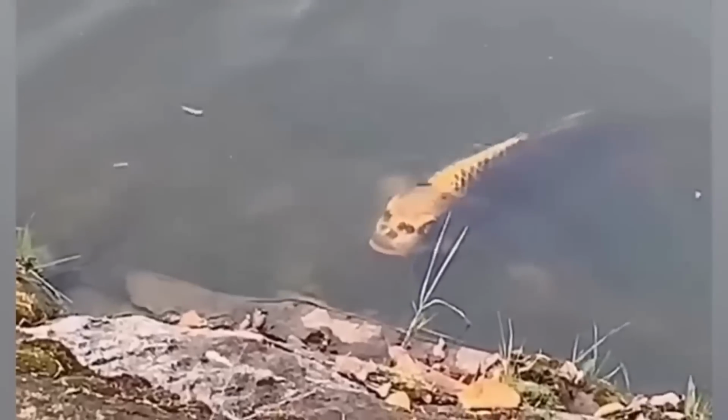Although the video is authentic, it's possible that the way the fish's scales appear on the camera's angle might have created that illusion. What do you think?